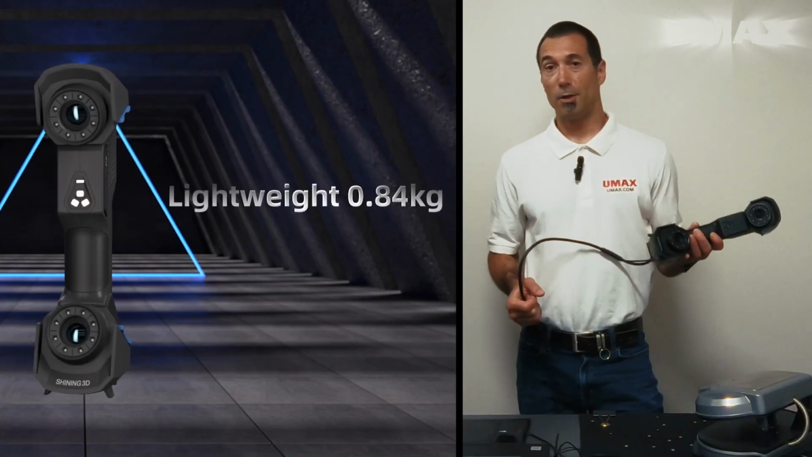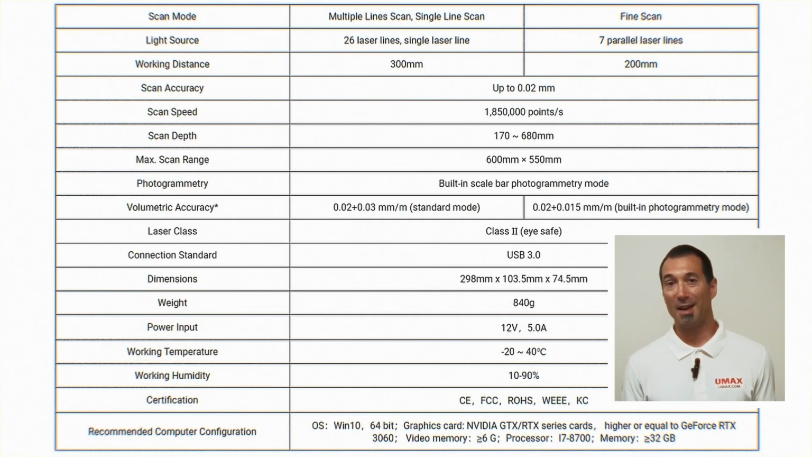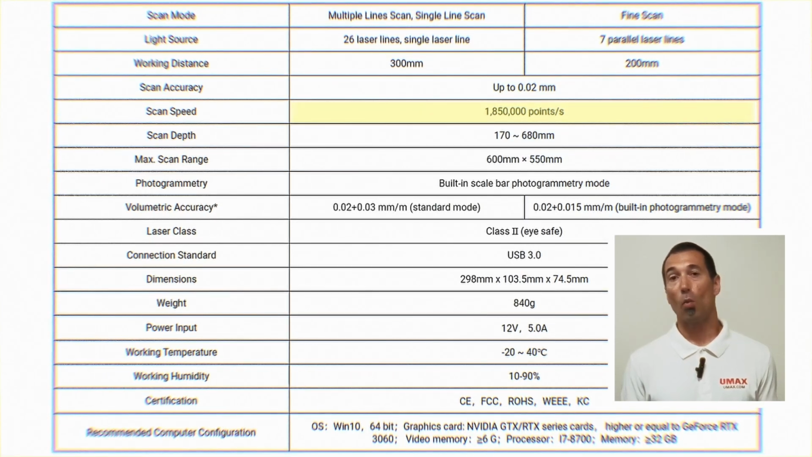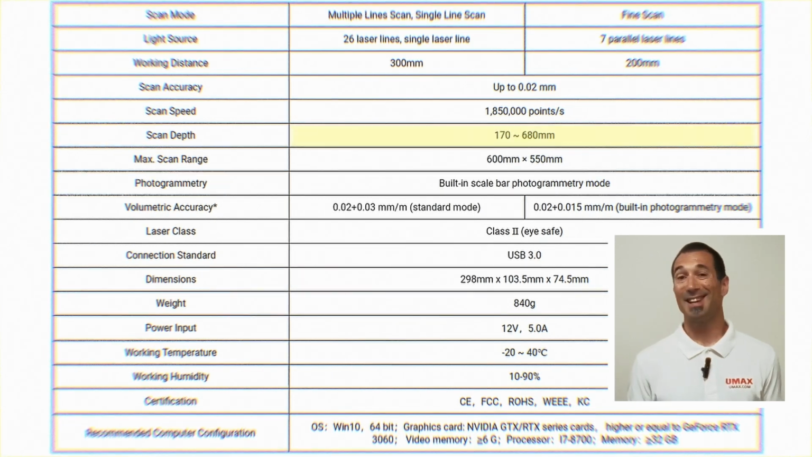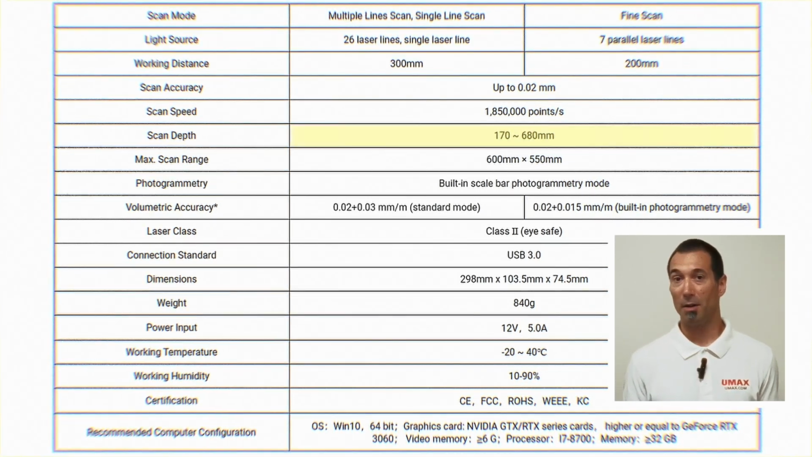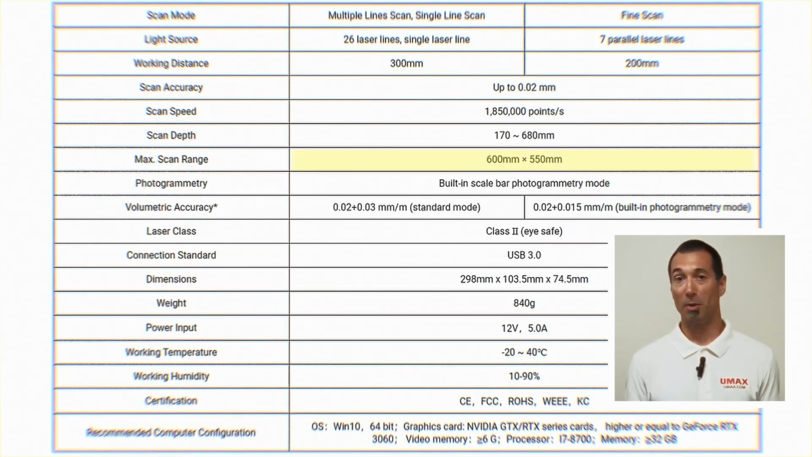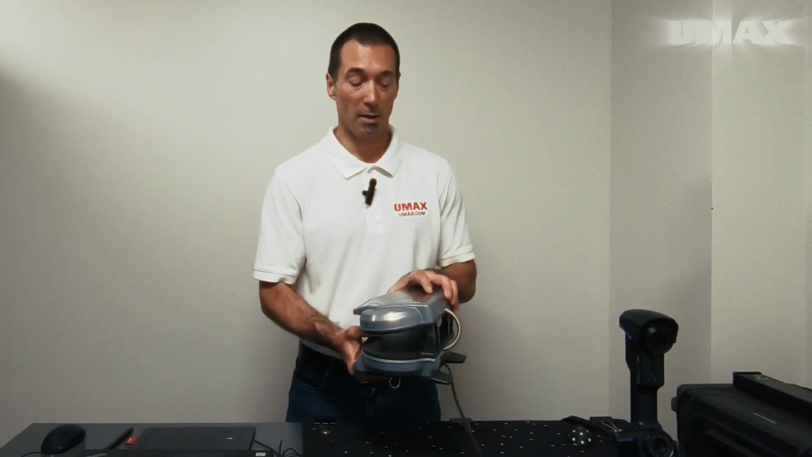Despite being quite a bit larger than the Combo, it only weighs 840 grams. Like other FreeScan scanners, the UE Pro is extremely fast, scanning at 1,850,000 points per second, and boasting a scan depth of 170mm to 680mm, as well as a scan range of 600mm by 550mm. To start off with, we're going to scan the sandwich maker.